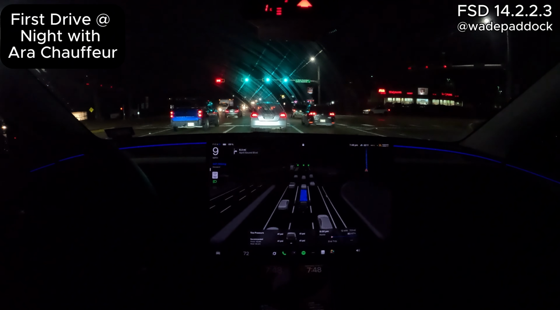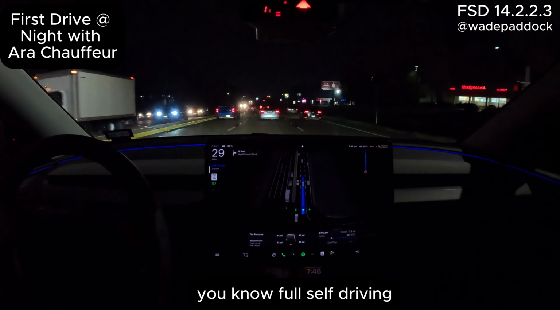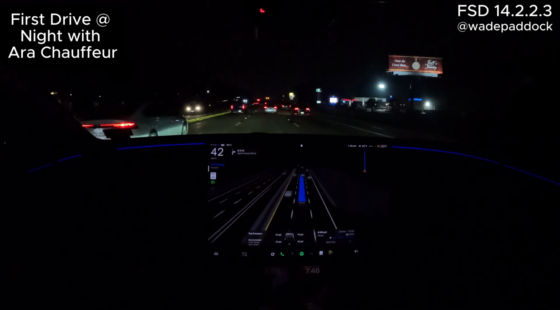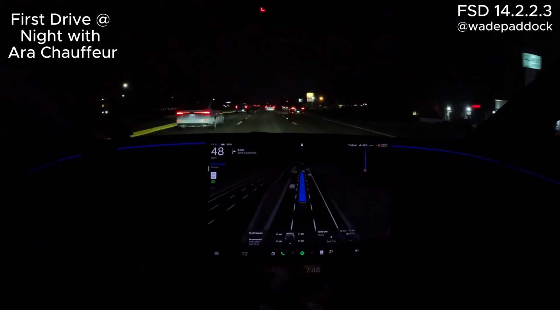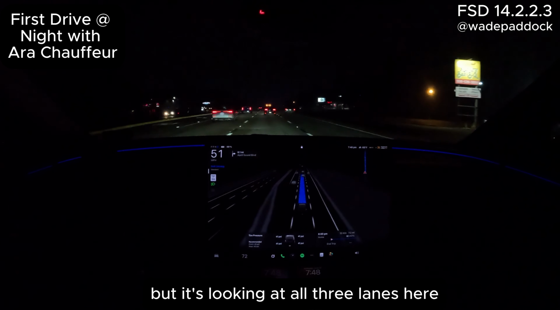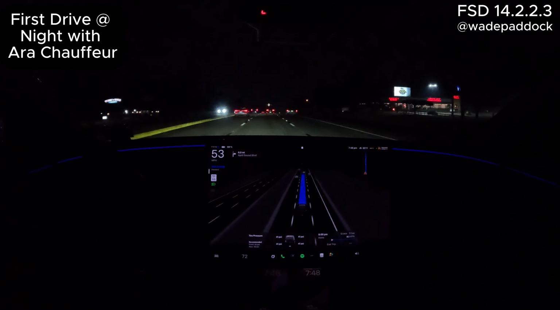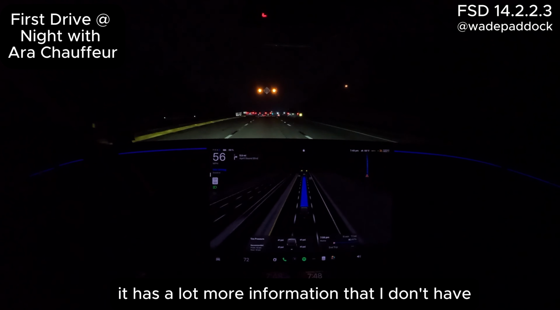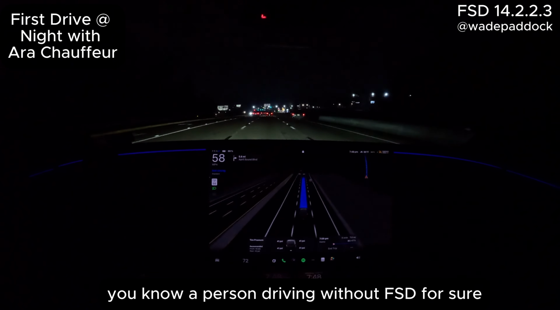But after thousands of miles of FSD driving, full self-driving, it really does a great job with handling traffic, and it can see so much more than what your typical driver would see. I mean, I'm looking at the car in front of me, but it's looking at all three lanes here, both in front and in back, so it has a lot more information that I don't have, which really, I think, makes it safer than even a person driving without FSD, for sure.